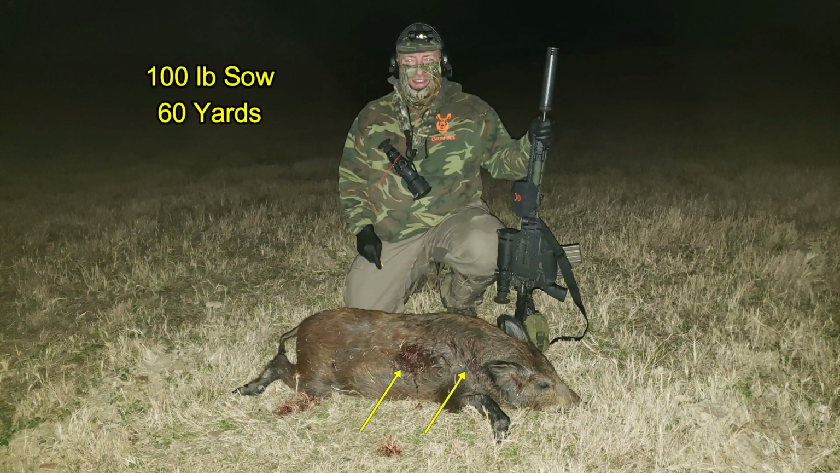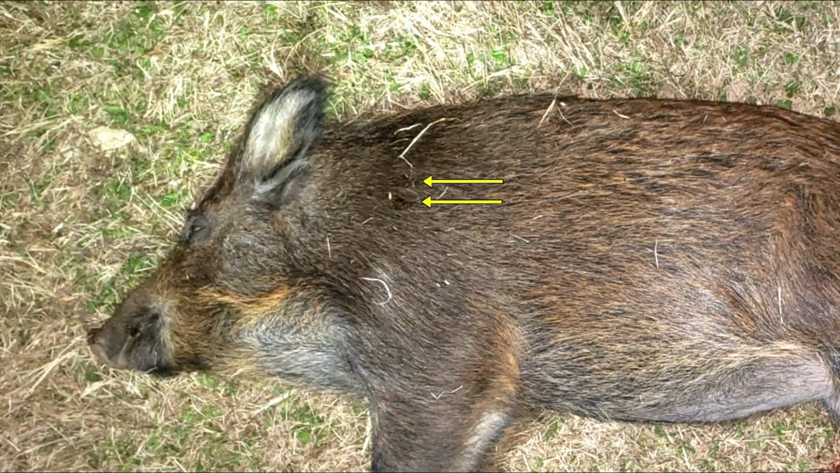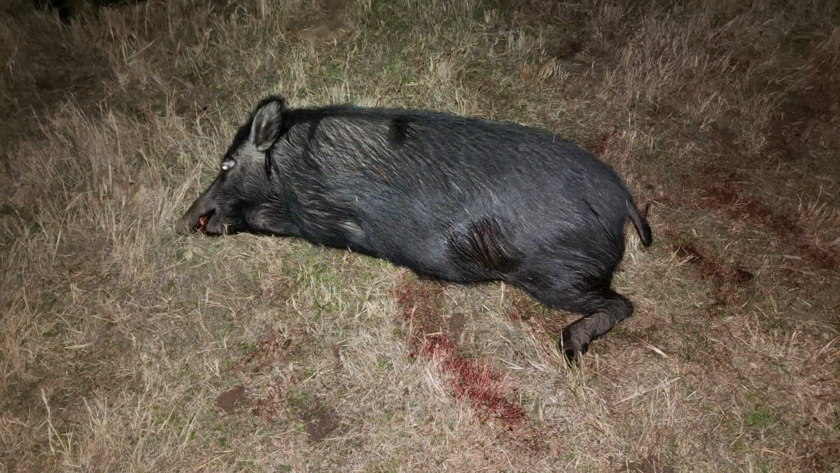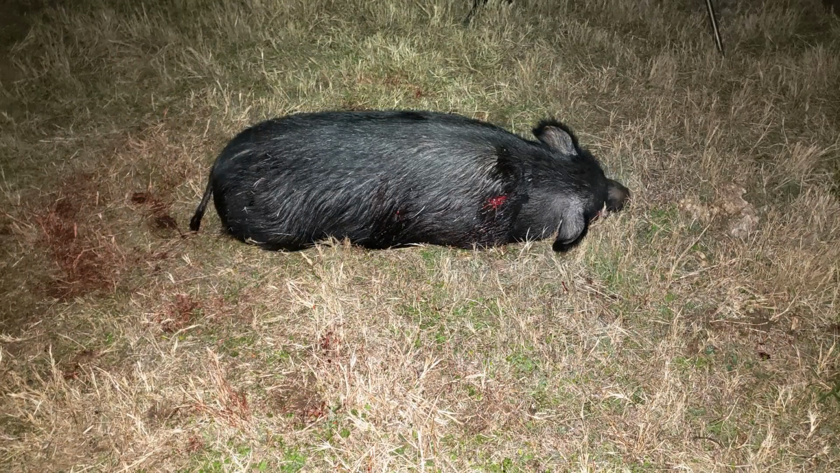The second hog was a 100-pound sow. Had two exit wounds on this side. The two entry wounds, surprisingly, were side by side, although they exited in different spots. And the last hog was a 180-pound sow, possibly pregnant, shot at 160 yards, shot 5 times, shoulders, midsection, and head.